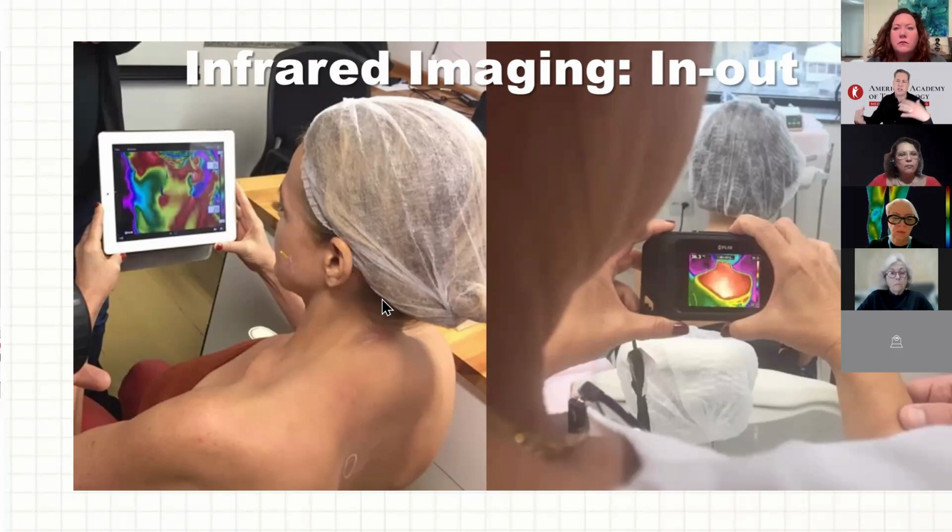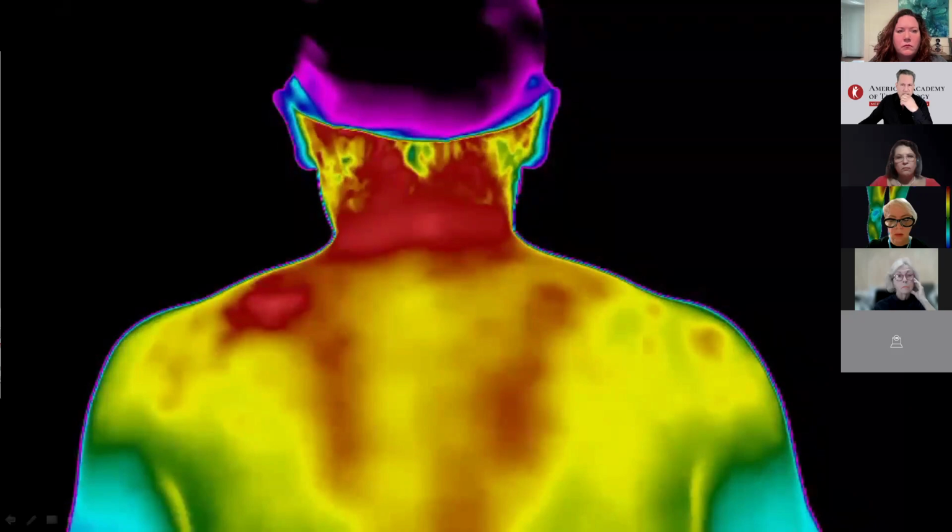Together, the doctor and patient immerse themselves in a health issue, seeing what happens in the moment. You can even record an image for later analysis, just like thermography. But remember, thermography is the past. It's just a record. Infrared imaging is the present, an action to see what's happening right now.